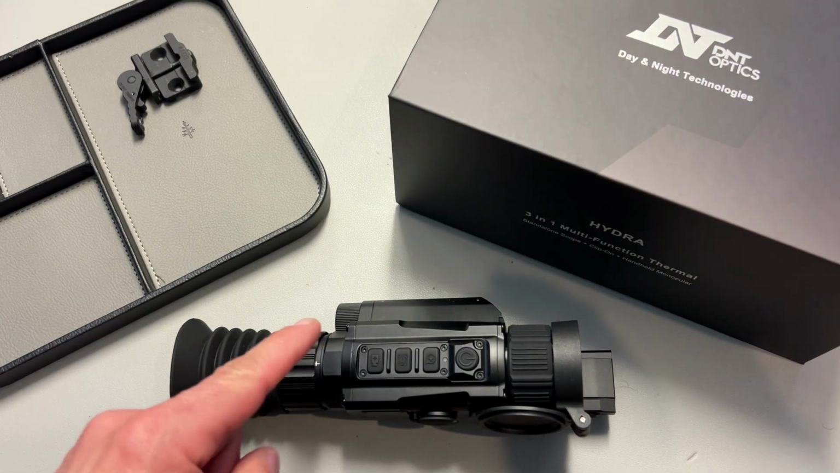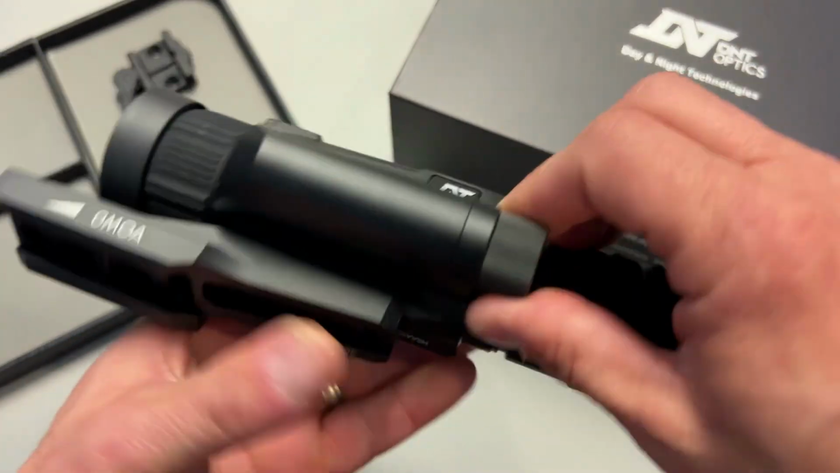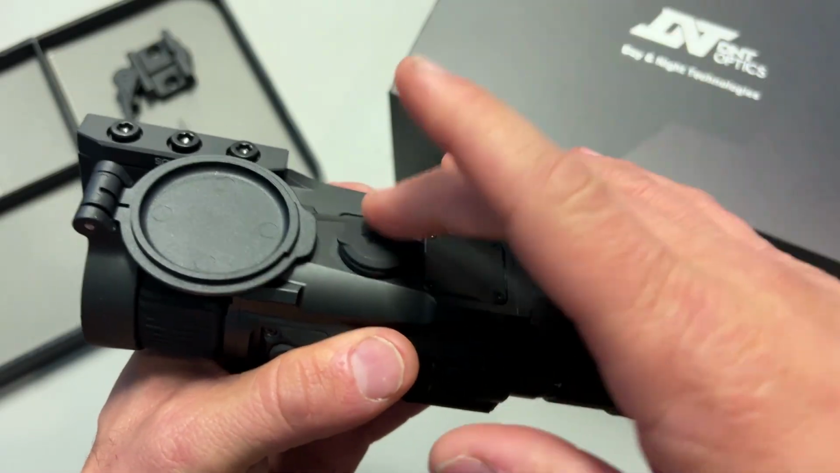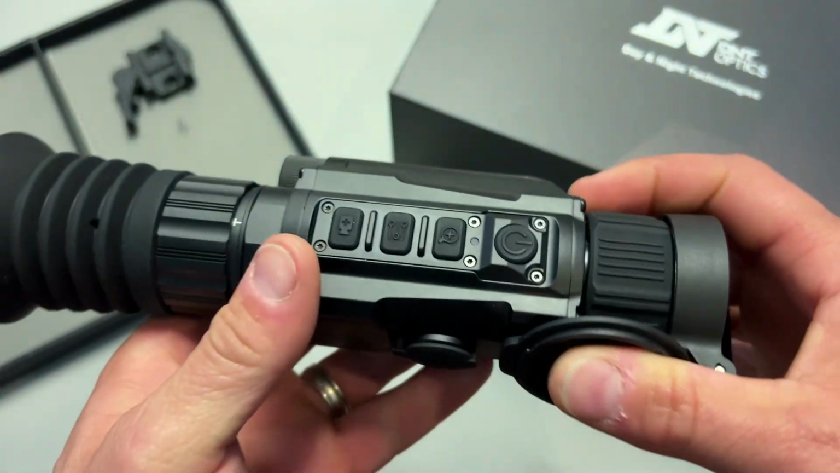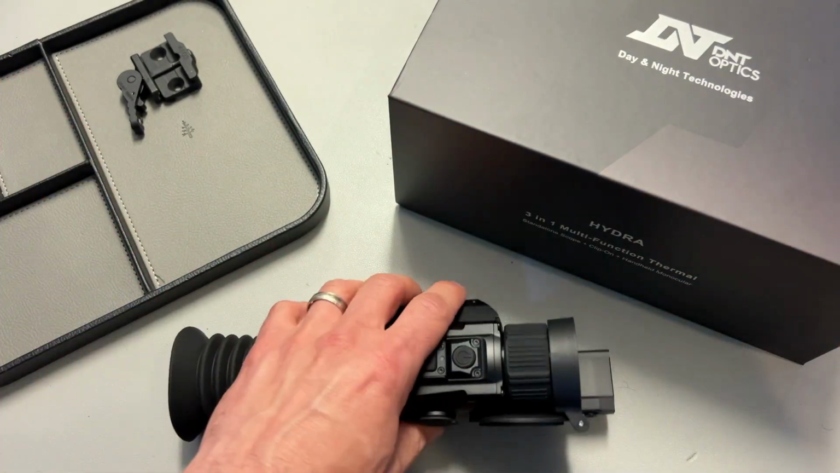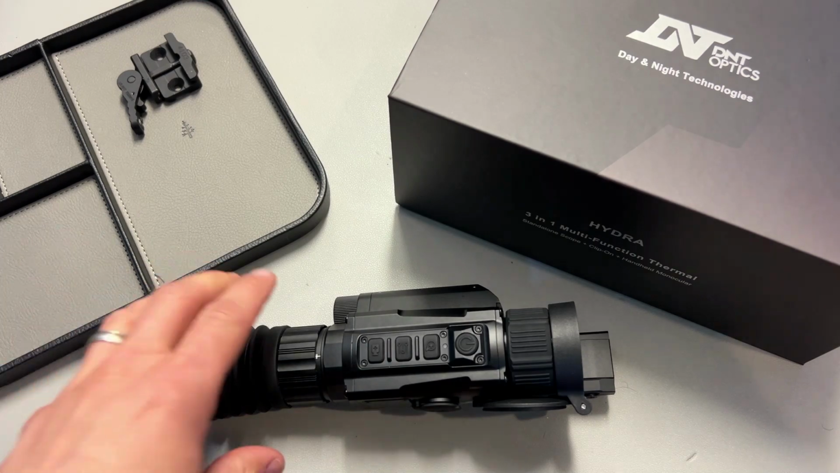This also runs off of rechargeable 18650 flat top batteries that drop right in the side, so you can swap those out in the fields, or you can run it off a power bank utilizing the USB-C port on the side. So really versatile when it comes to power solutions as well, not just those mounting solutions we talked about. Rear focus, front focus, and you can dial everything in perfectly.